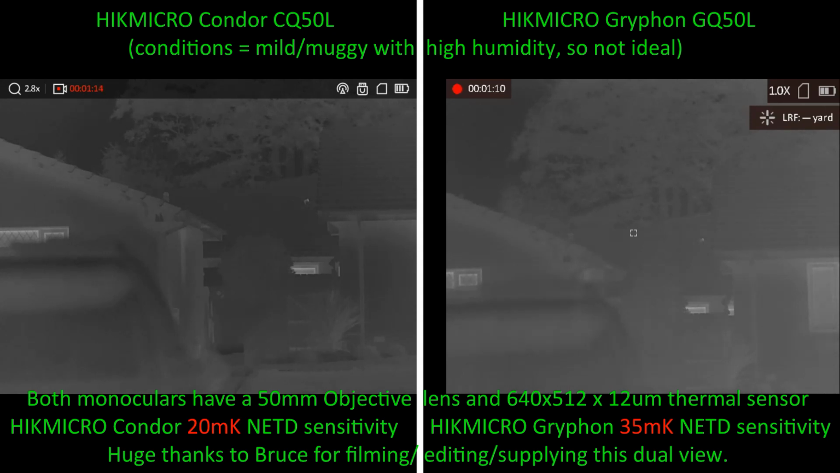So I'm looking at the moment and recording on the Condor. I'm also recording video on the Gryphon but with no audio. And if I now go and have a wee look through the Gryphon, it's immediately obvious that the image on the Condor is significantly sharper and clearer and has more detail. The Gryphon image is very, very blurred, not much temperature detail at all.